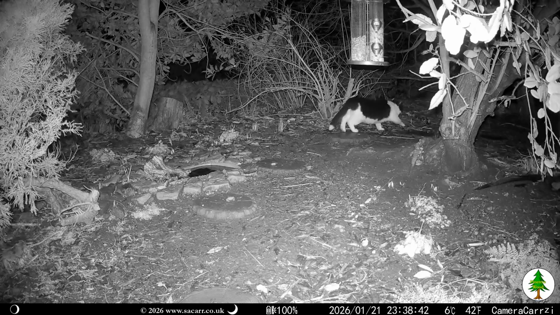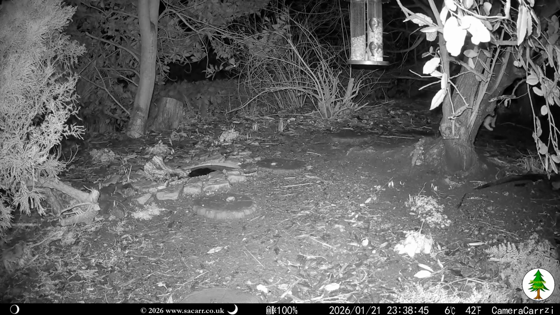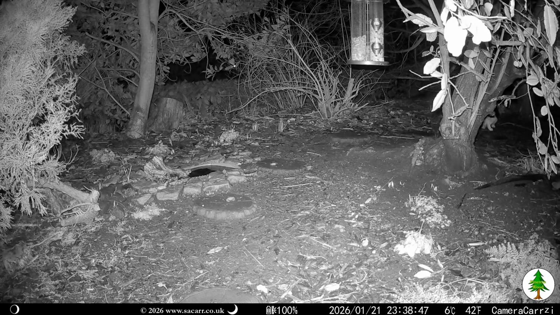Bandit made a brief pass through the wood at 11:38, stopping briefly near the mouse burrow, ending activity for the 21st.